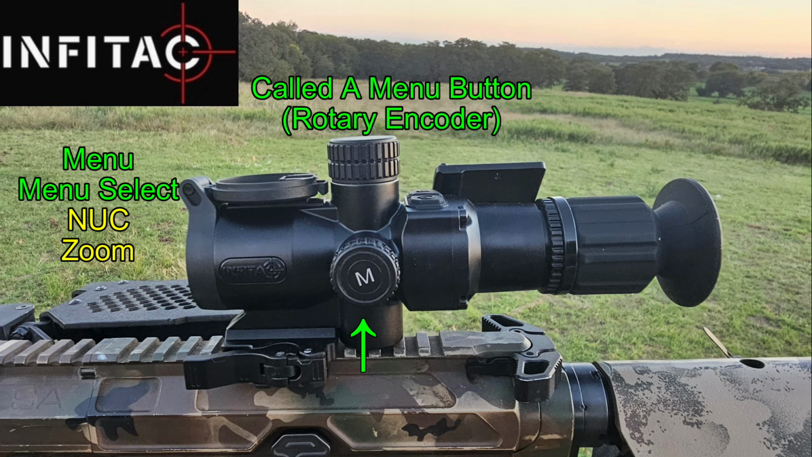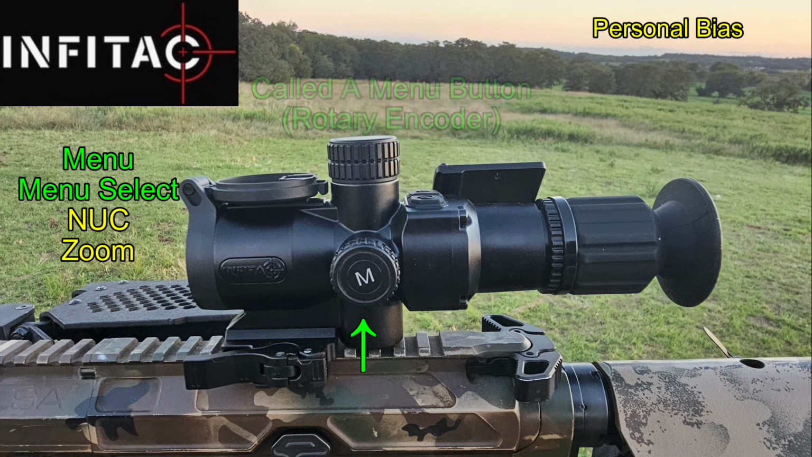Most buttons on thermal scopes will do one thing with a short press and they'll do something else with a long press. In this case, with a long press, it takes you into the menu system for what I consider to be all of the secondary functions, things that you don't need when you're actually on animals, things that you don't need to be monkeying with. You don't need to go into your zero settings. You shouldn't be changing brightness or contrast if the animals are right in front of you. That's something that probably should have been done before the hunt.